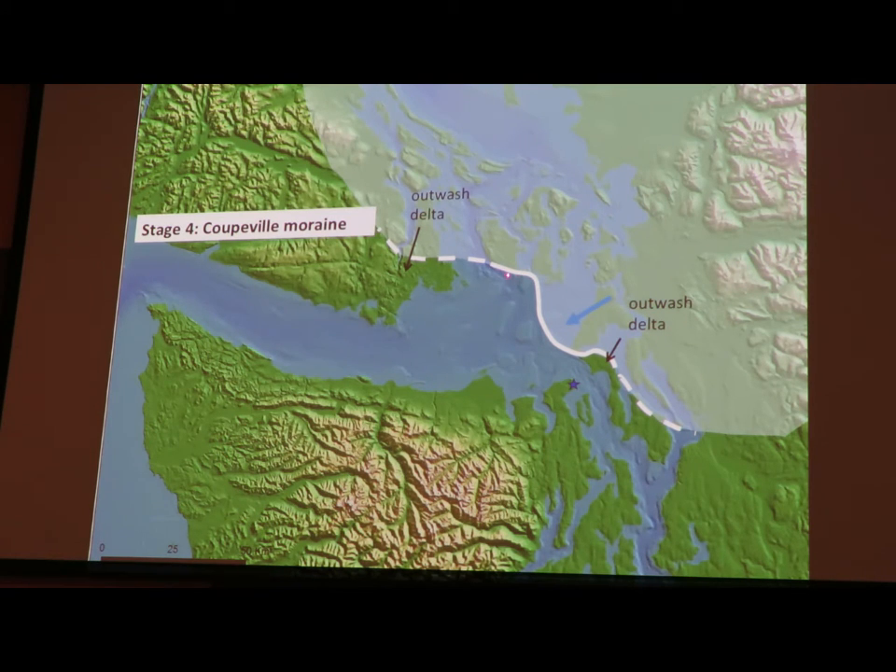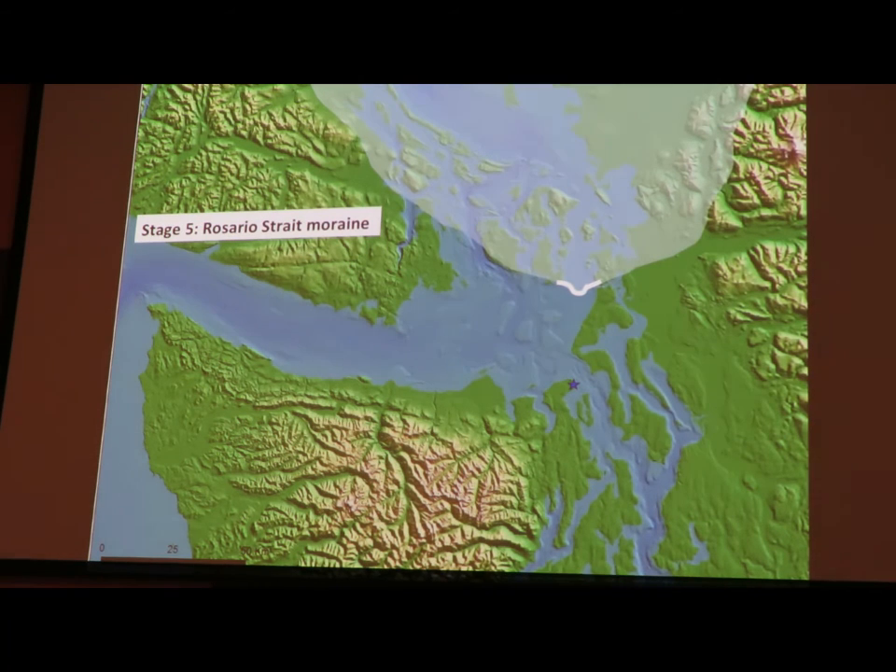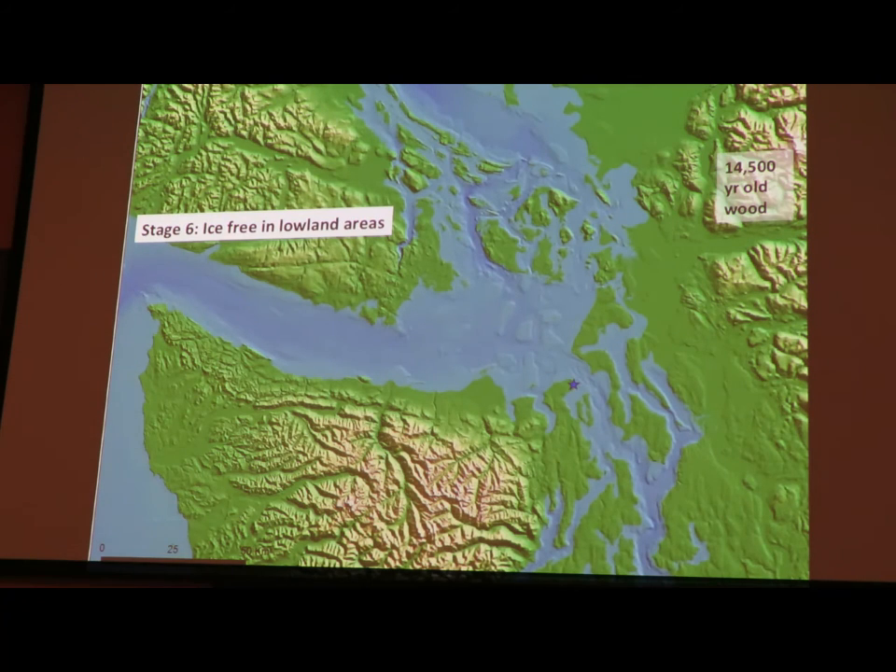We pick it up again at Cattle Point, and then we go to the Colwood Delta, west of Victoria, that requires ice in here to force water to flow through this way. So the Coupeville moraine records a stabilization of the ice margin for some period of time there. A further retreat, there's a recessional moraine at the mouth of Rosario Strait, and then further retreat, and the system's ice-free. And this has happened by 14,500 years ago, because Dori Kovanen got a wood age out of a bog up the Middle Fork of the Nooksack, about that age some time ago, which shows that the ice is gone.